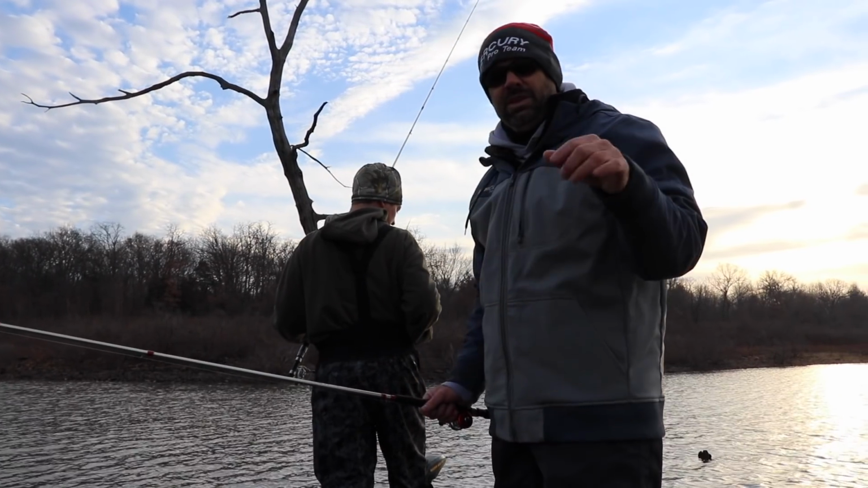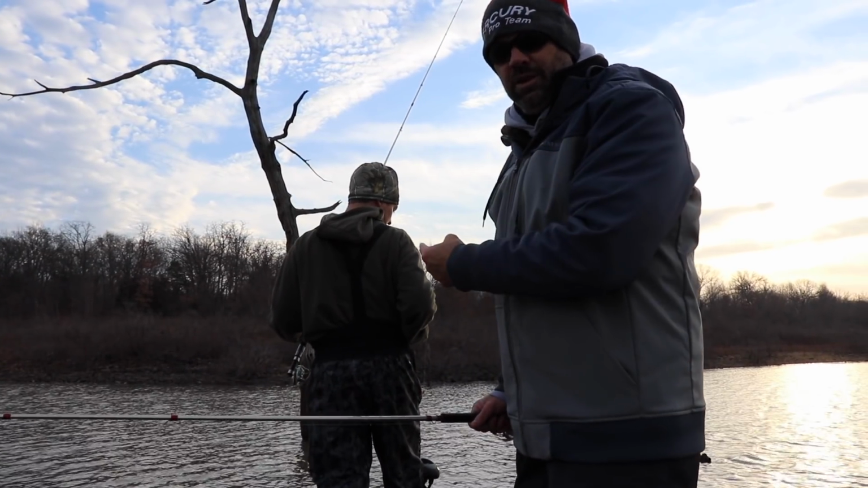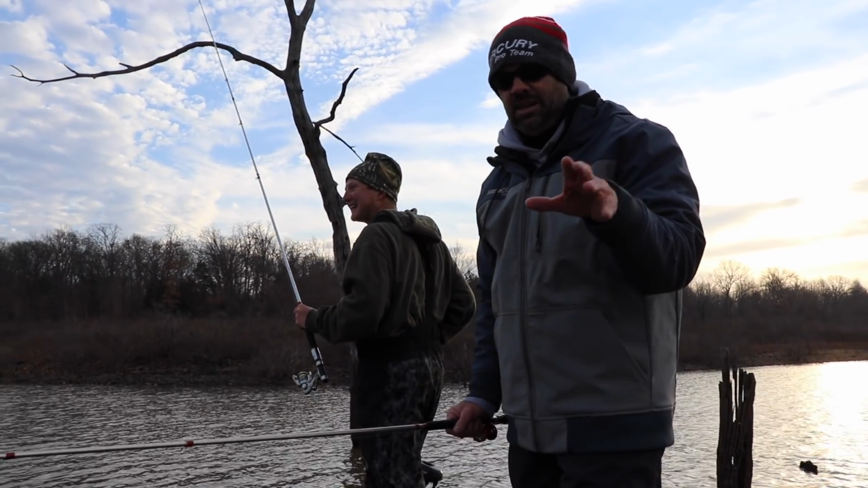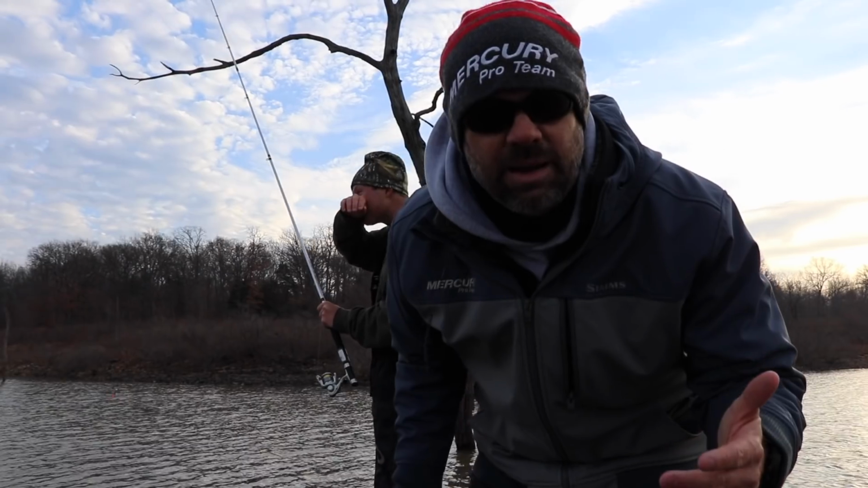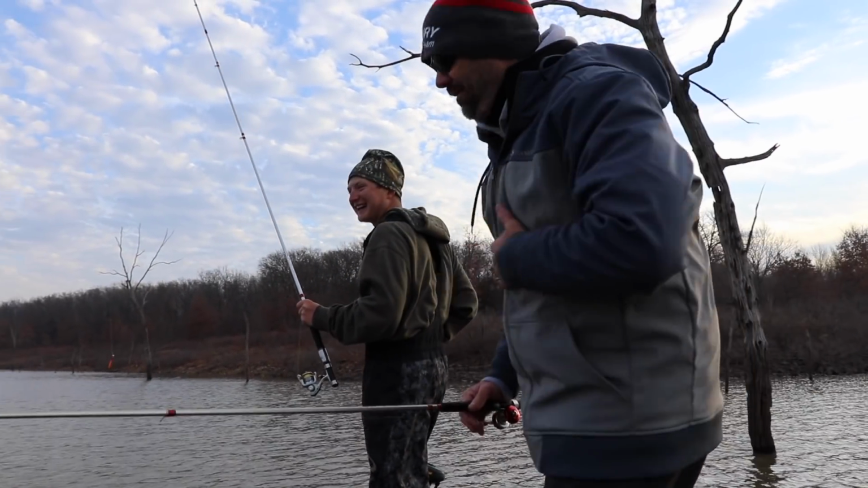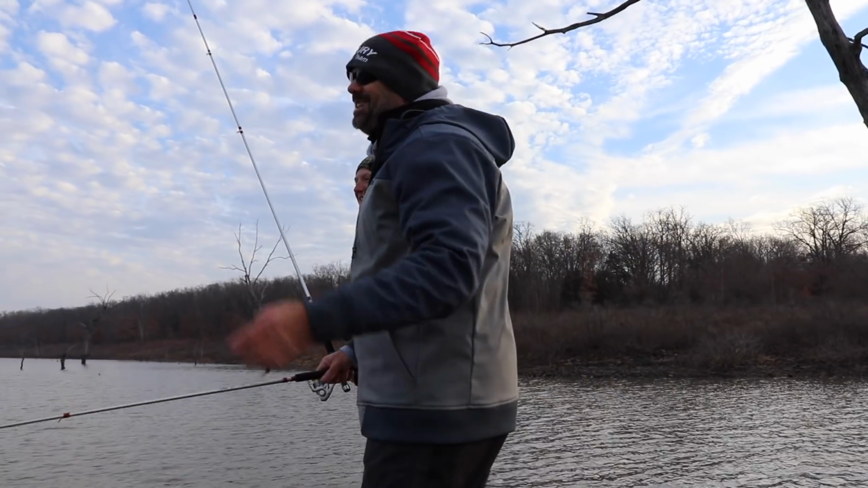Roll's working. The guy in the front of the boat, right? I found out Matthew Rogers' secret to fishing, guys. He gets in the front of the boat and doesn't let anybody else catch any fish. He doesn't realize that's my trick. I've been doing that for 30 years. It works. It does work.